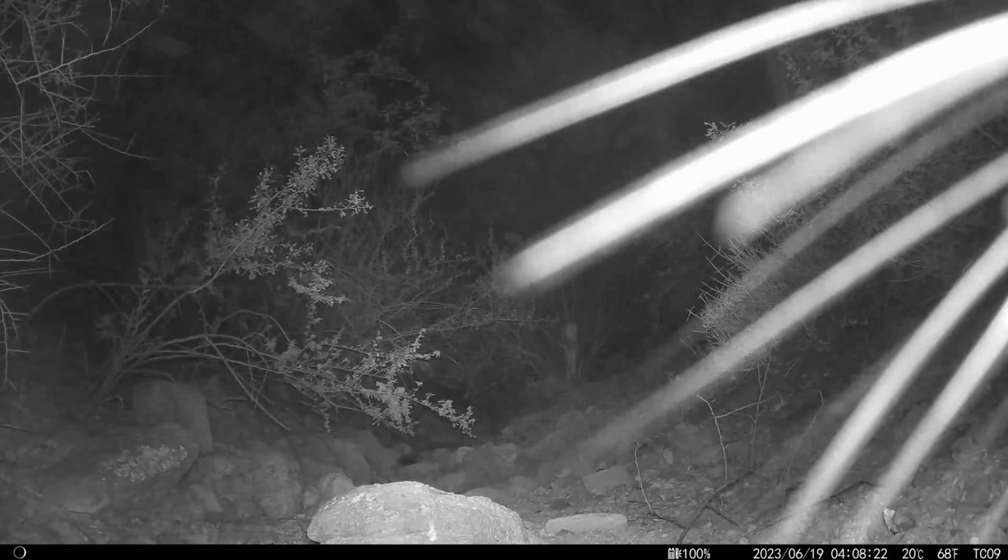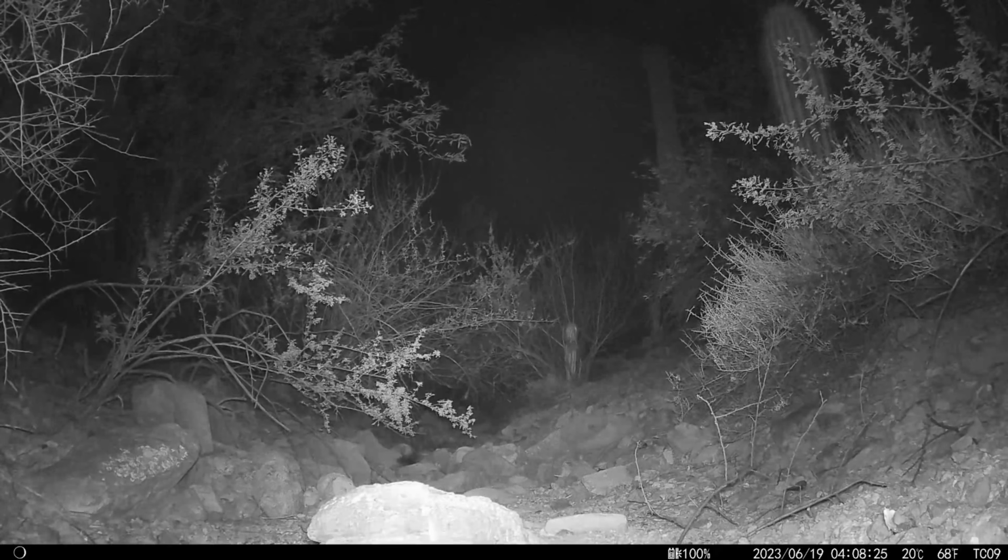Those are mouse whiskers. They're pack rats, actually. And if you keep watching, you can see their little UFC match here.